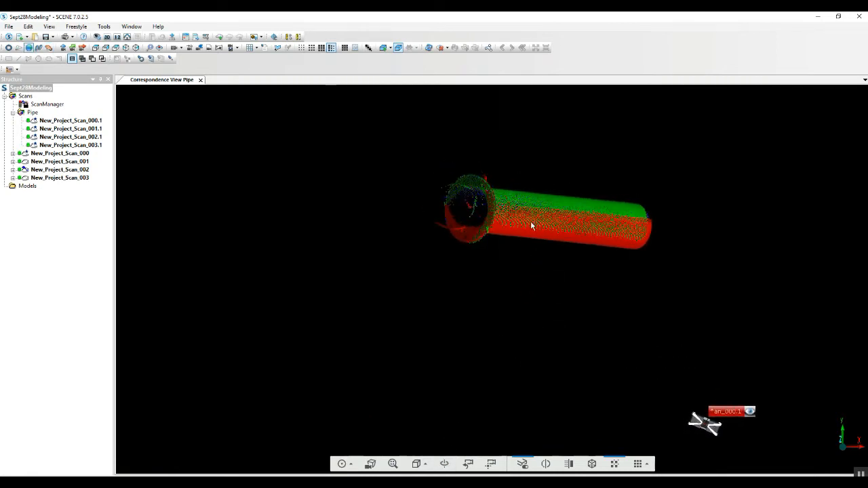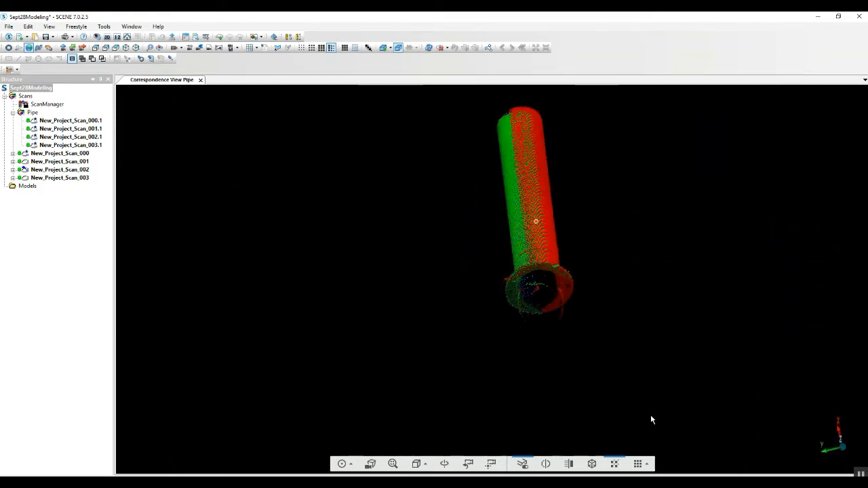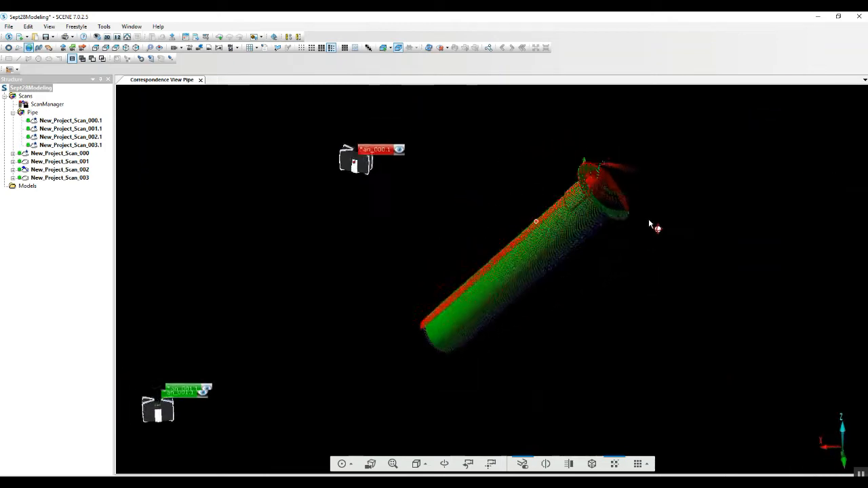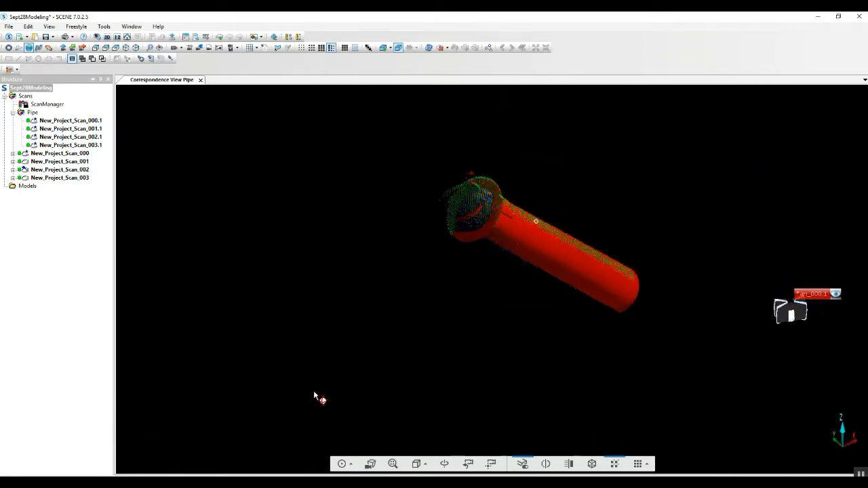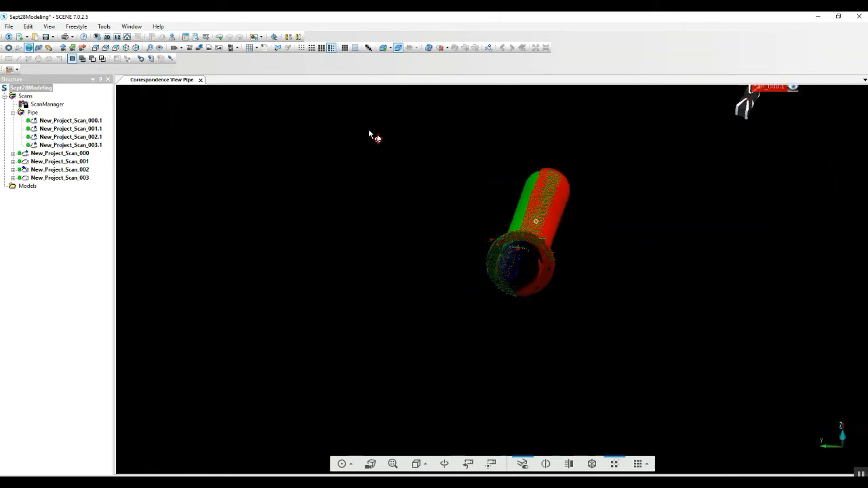As you can see, we have our pipe with as many different views of it as we were able to obtain from the scans that were performed, and it is perfectly free of any other thing in the scan. The reason that we do this at one scan at a time is so we can create these 0.1 versions, and we've got basically a cluster that is its own project.